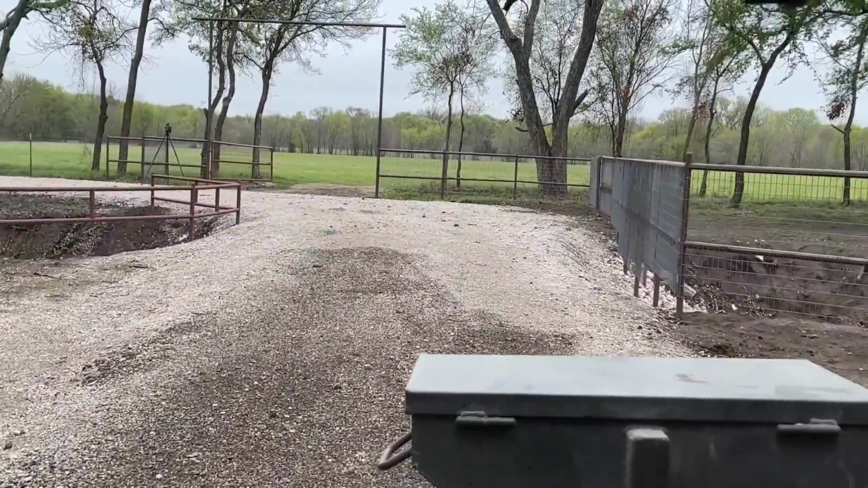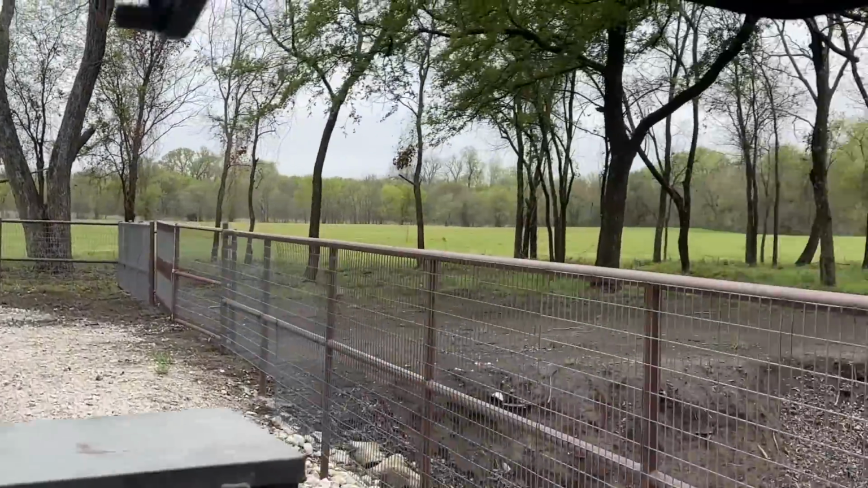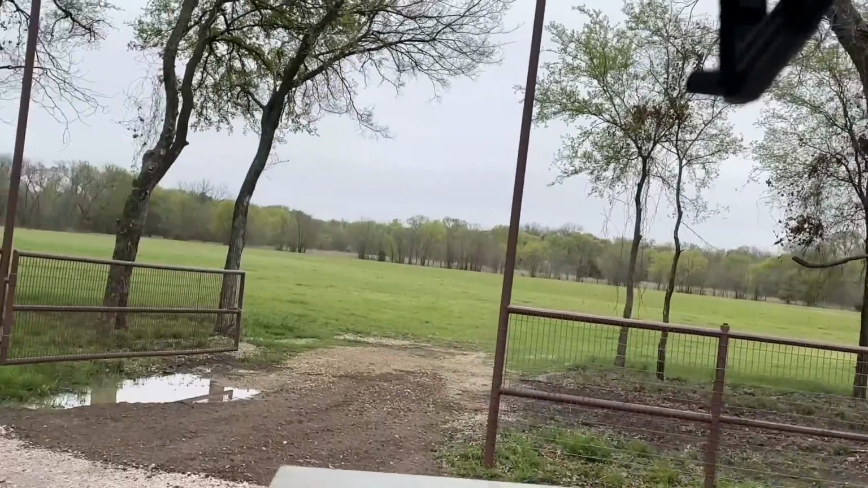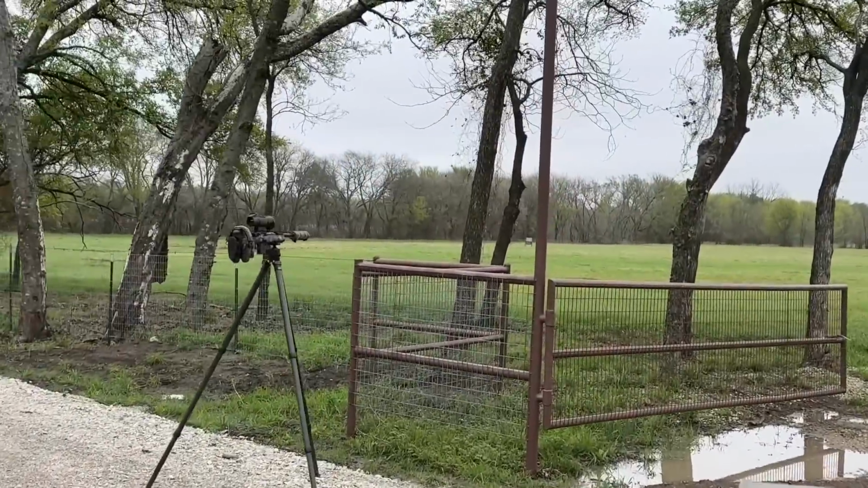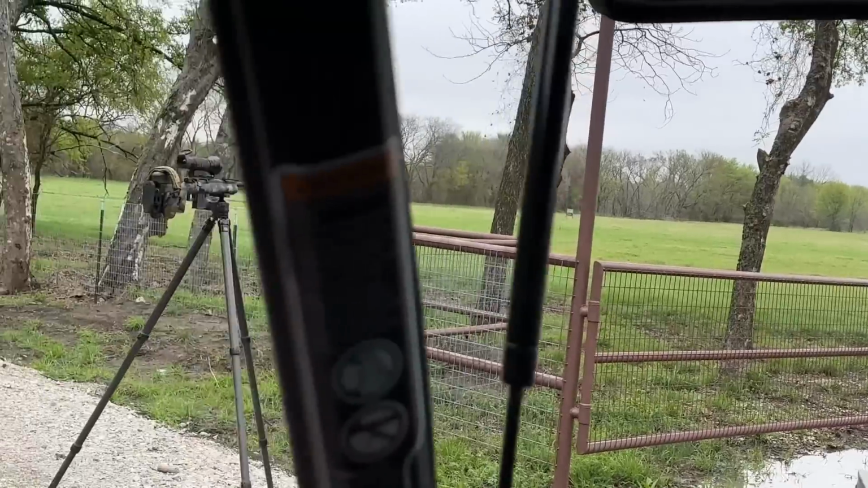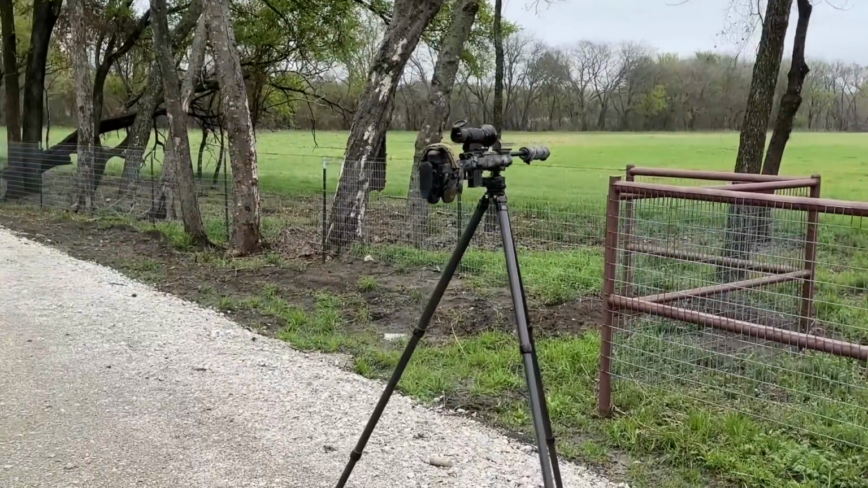Gotta get yardage on this. There's Killer's Hide over there. You guys remember that video? Lots of coyotes out here. And there's my rifle. You guys already seen a video on this rig.